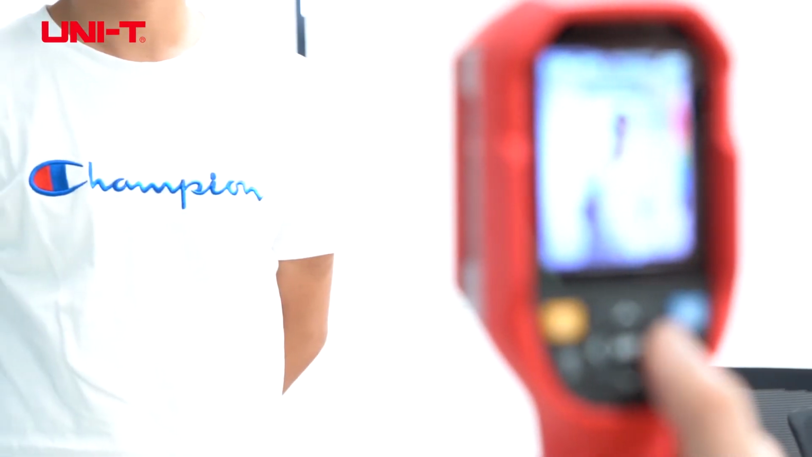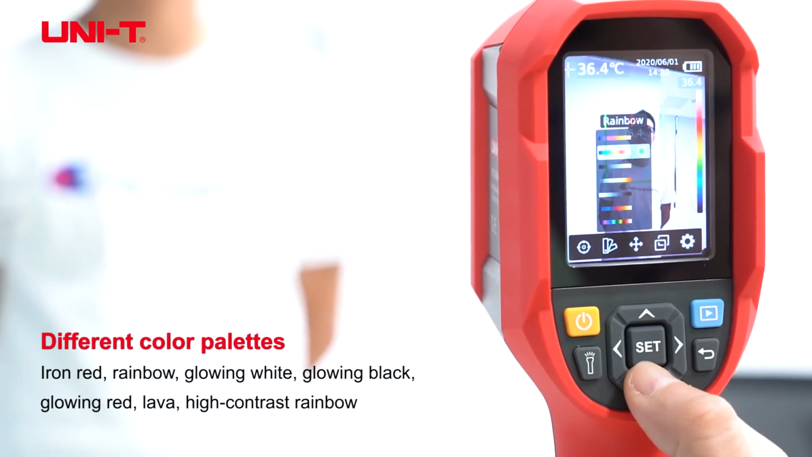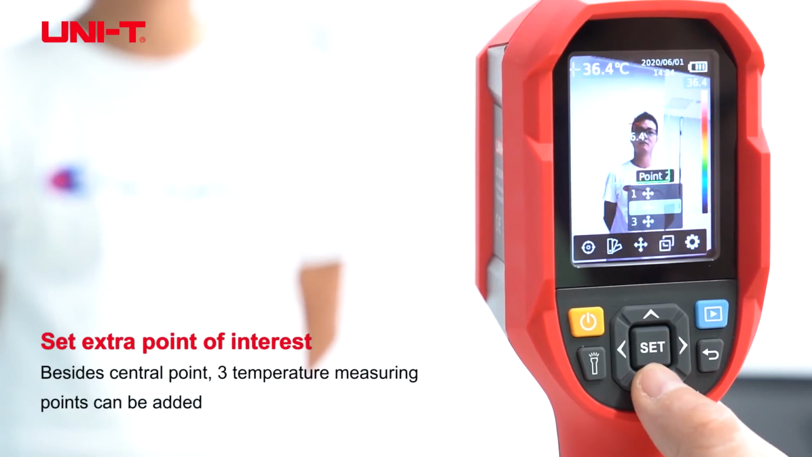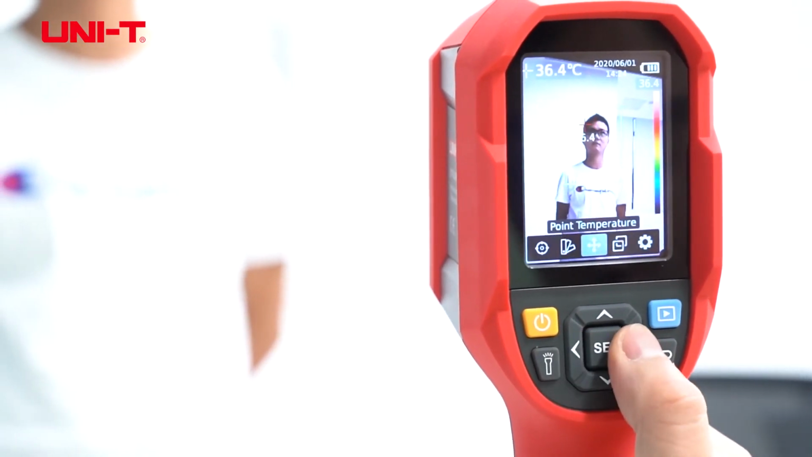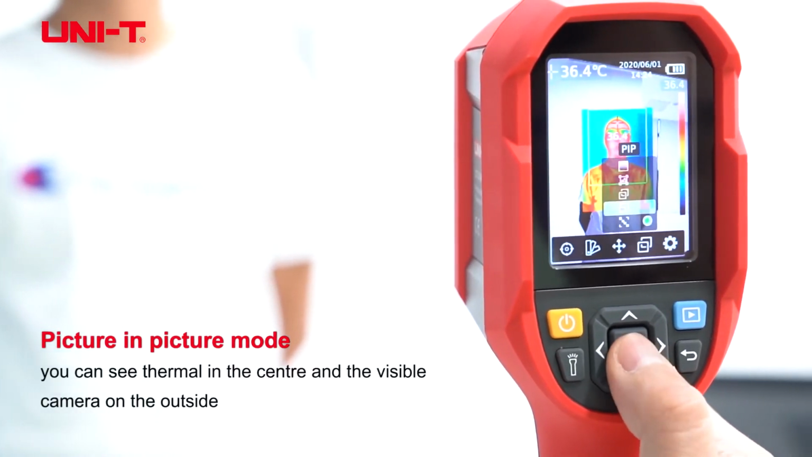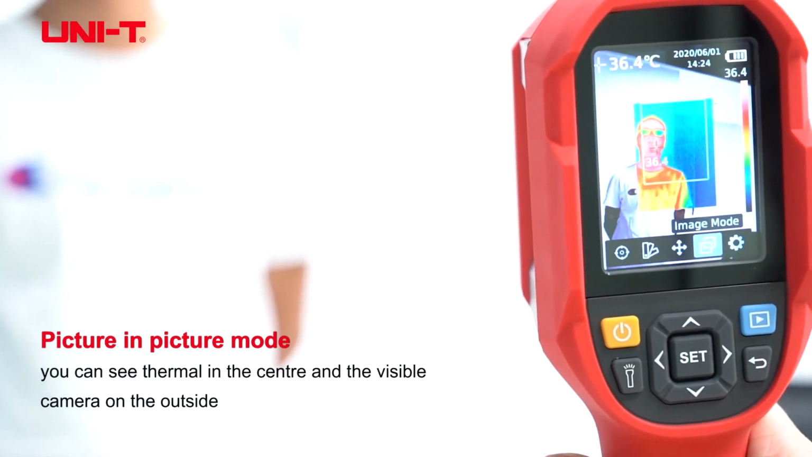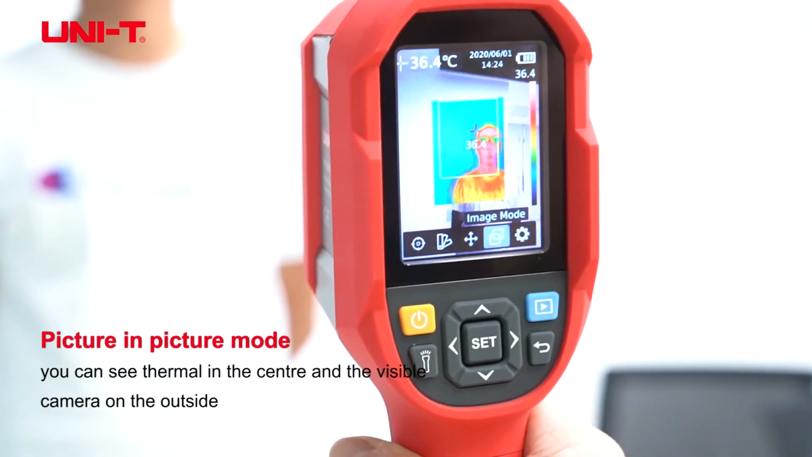And another interesting thing about this camera is, well, it's got all the different color palettes. You can set extra points of interest. And also there's a picture-in-picture mode. So you can see a thermal in the center and the visible camera on the outside.